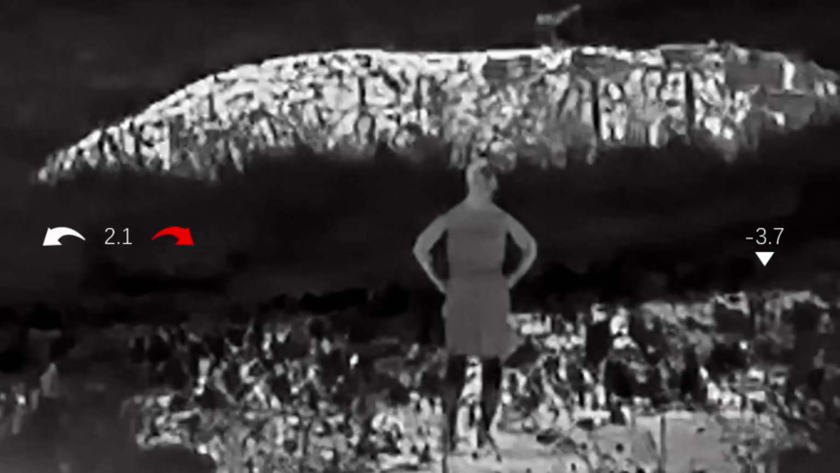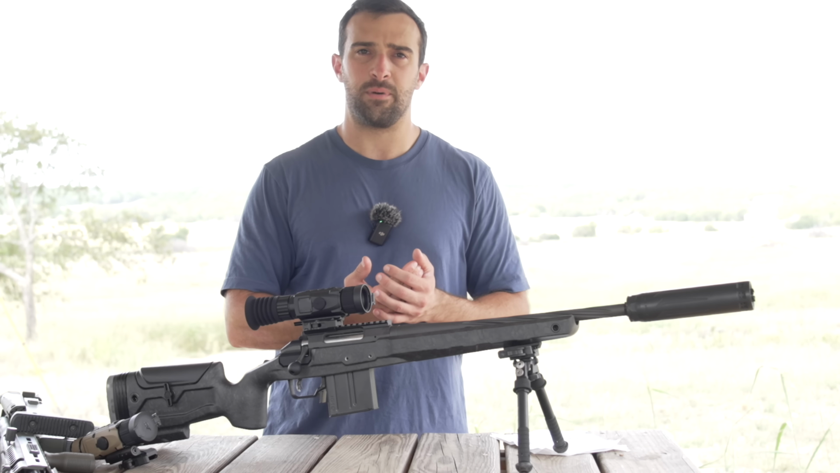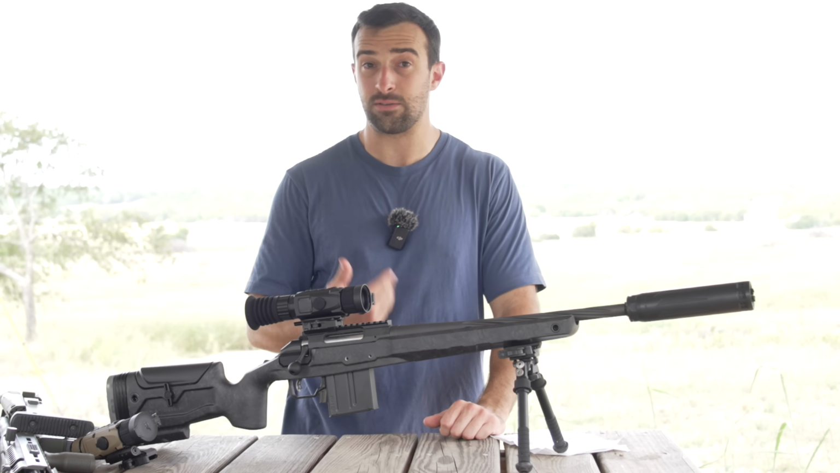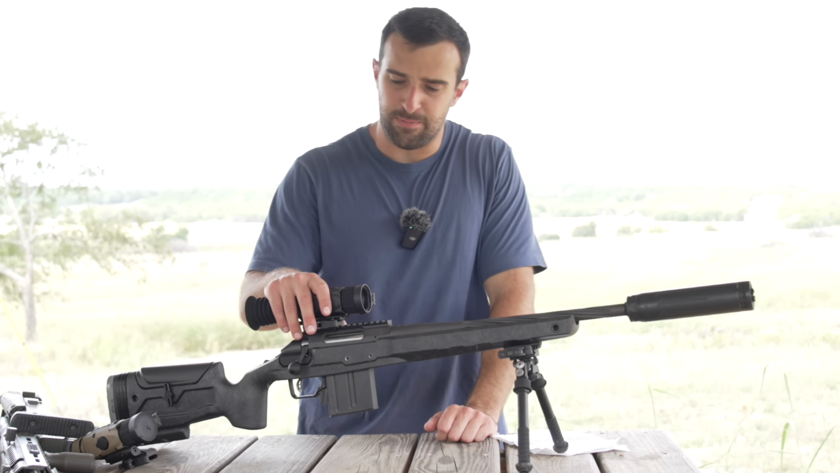And it's got a Wi-Fi feature so you could see what the scope sees through your phone. So if you're hunting with a buddy, another thing you can do with that app is just take the pictures and video from there and just download it straight to your phone. Nice and easy. That's what I did to get the video on my phone and then put it onto my computer later.